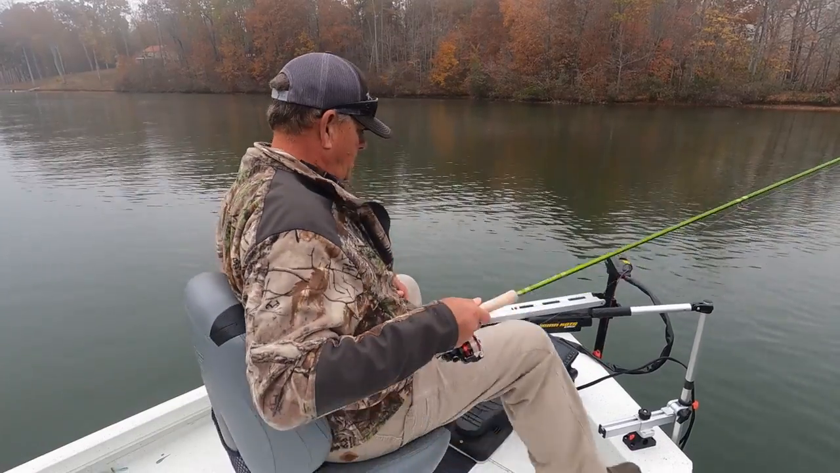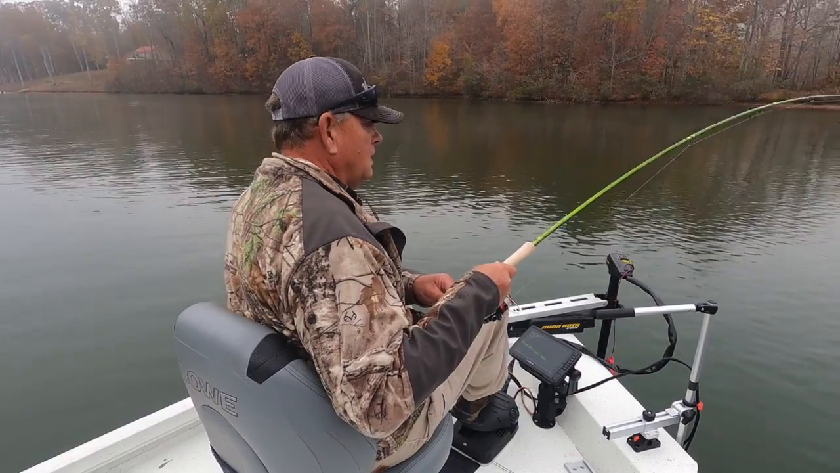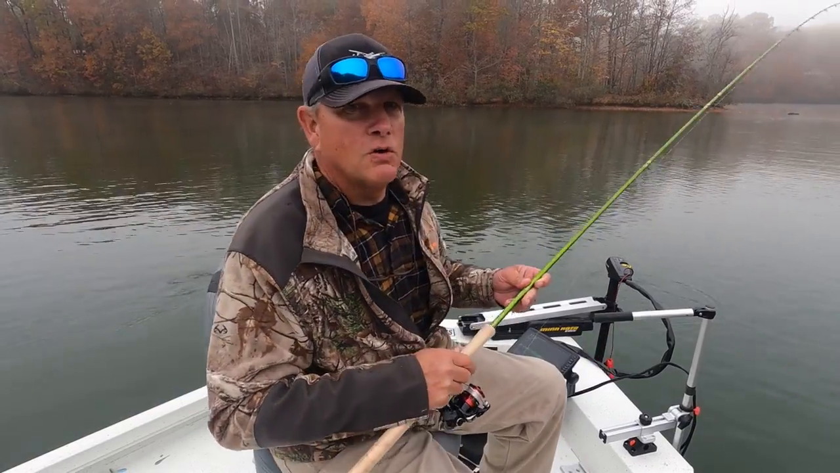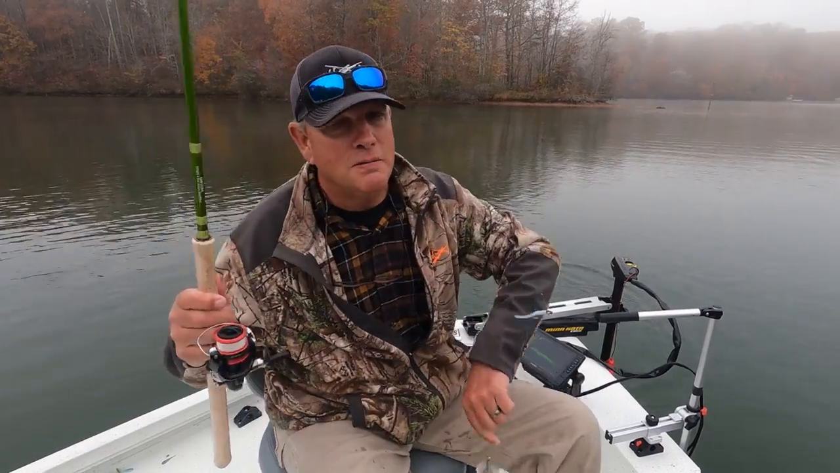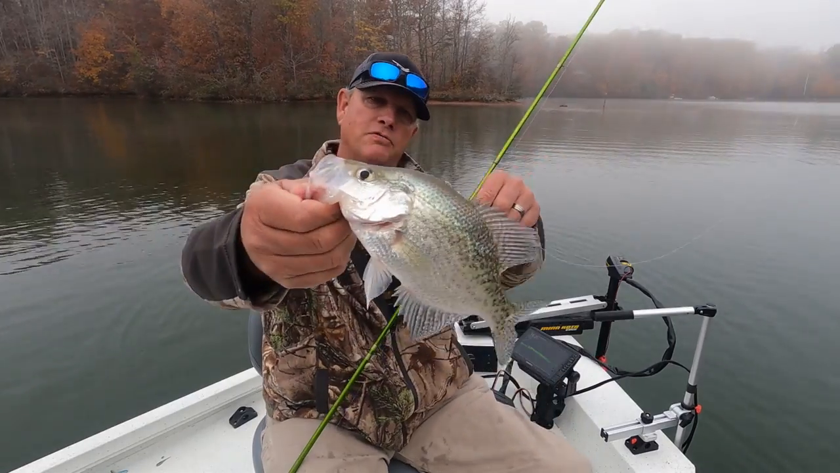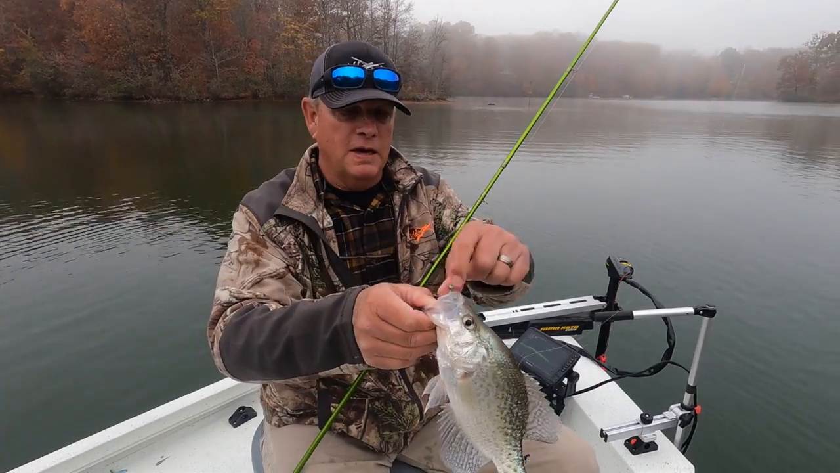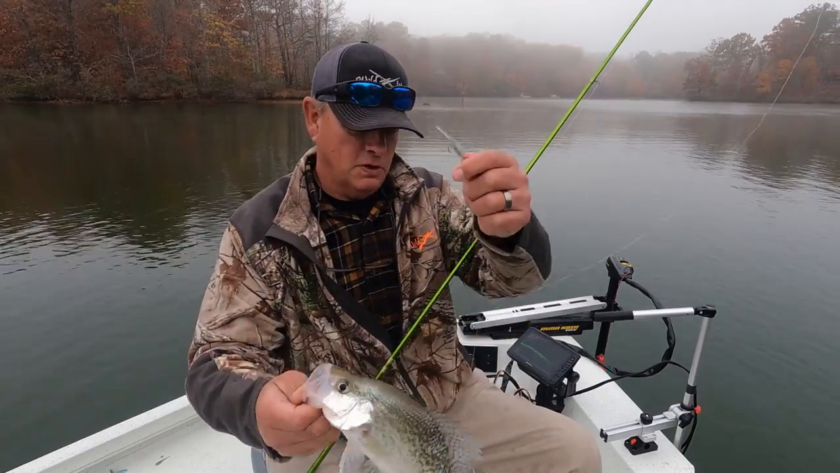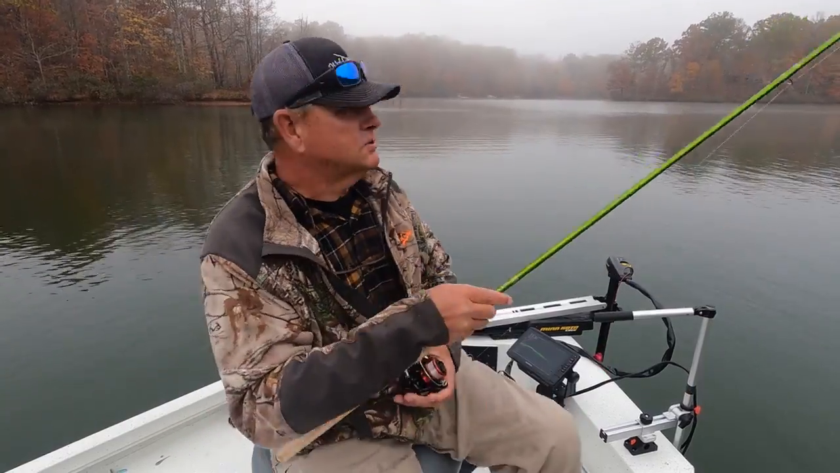And I see a school of bigger fish. Oh. Boy, don't you just love fall crappie? Man, them jokers fight. They're feisty. This is a little bit better fish here. Now these fish are coming up chasing. Since I have not caught a first fish on the blue, I may switch it, put a different color on that top, and I'm gonna have to retie that. That looks terrible.